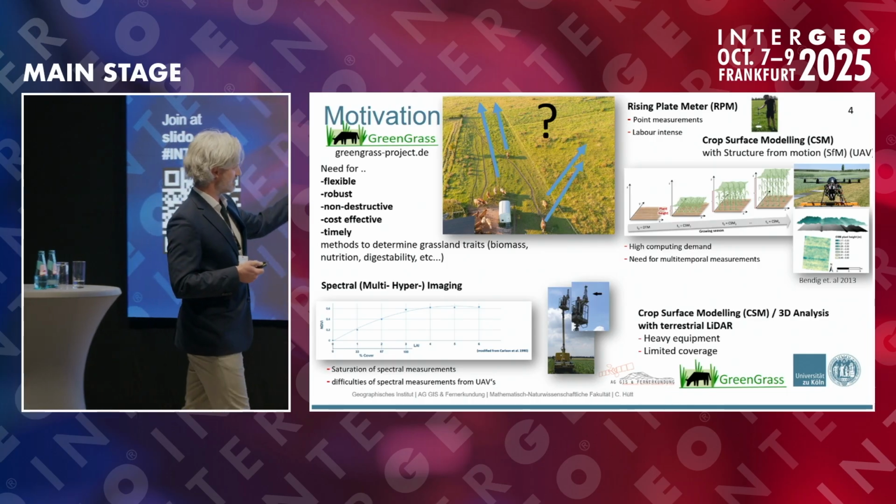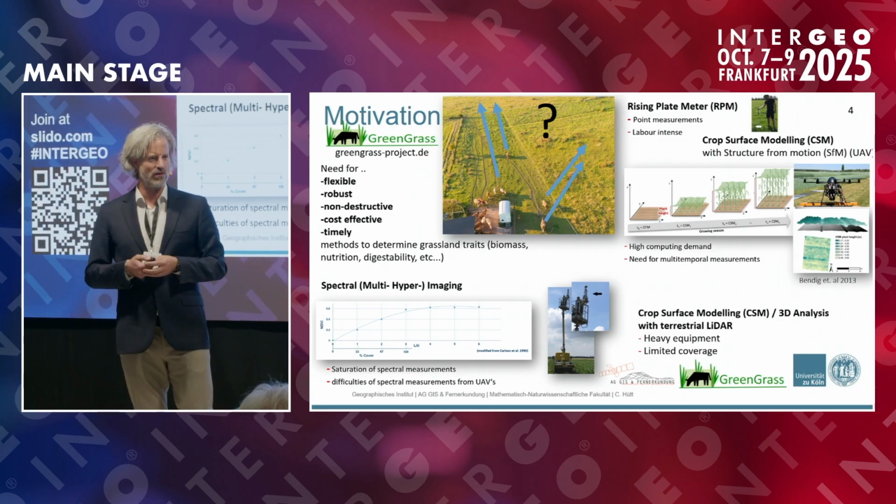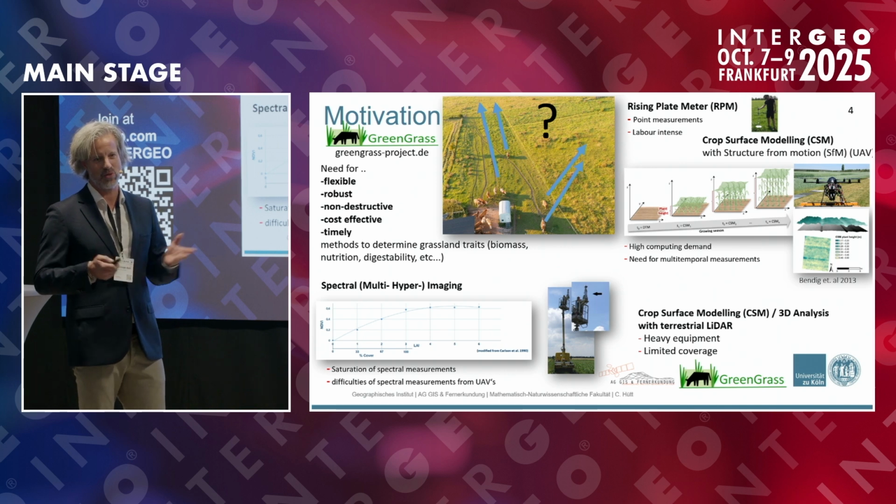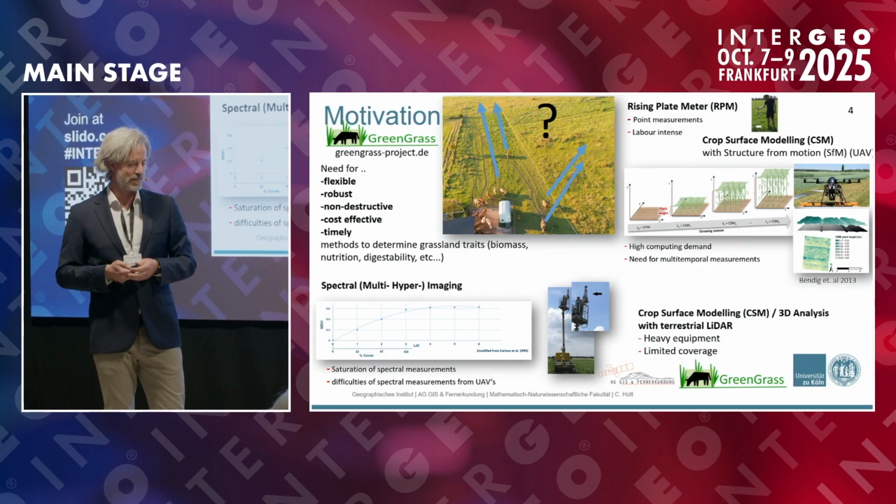This is where we scanned a maize field with a terrestrial laser scanner, a Riegl back then. Heavy equipment, 30 kilos. They are now much lighter, but we have limited coverage. You all know it from laser scanning. You cannot scan many fields, it takes a long time, and it's heavy equipment.